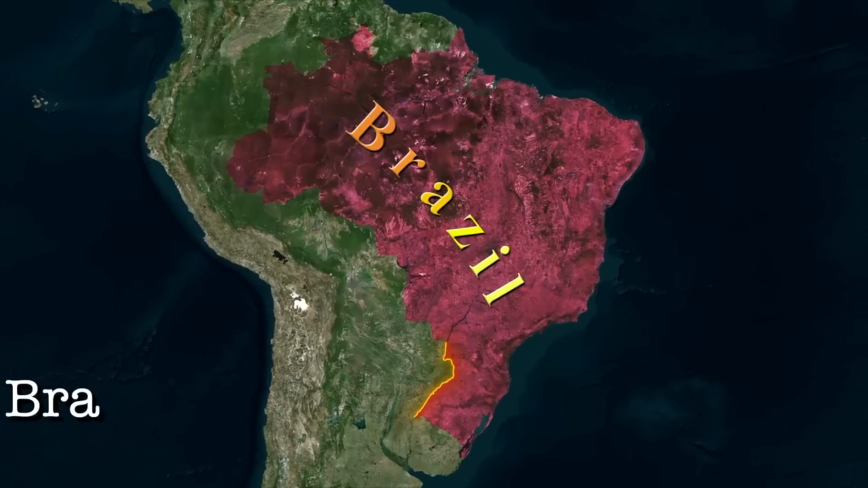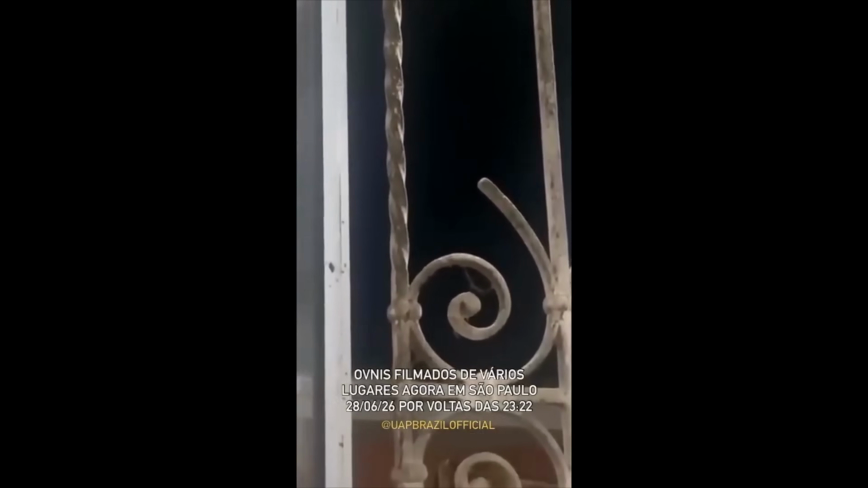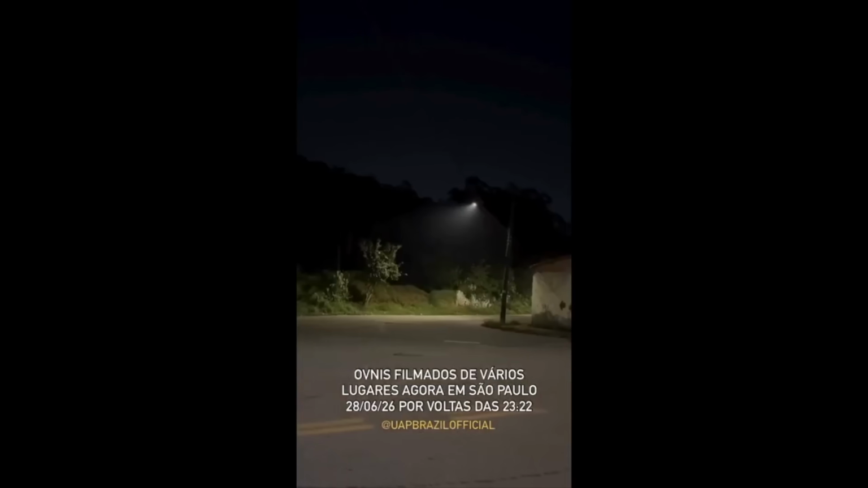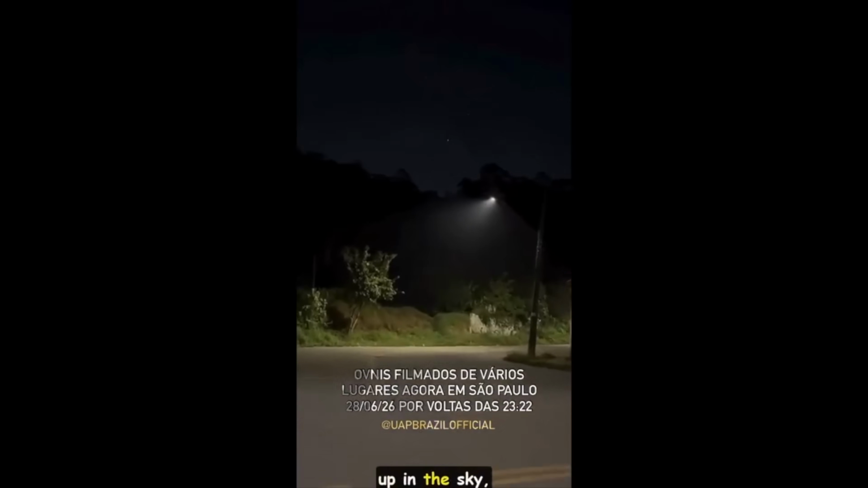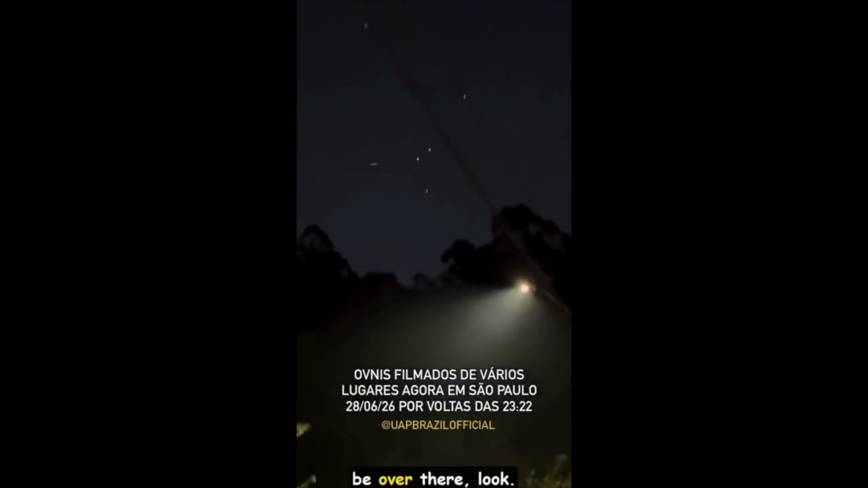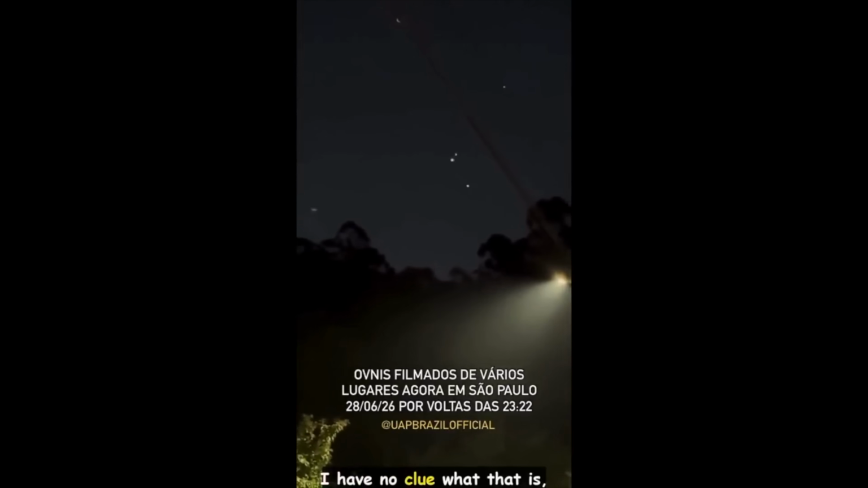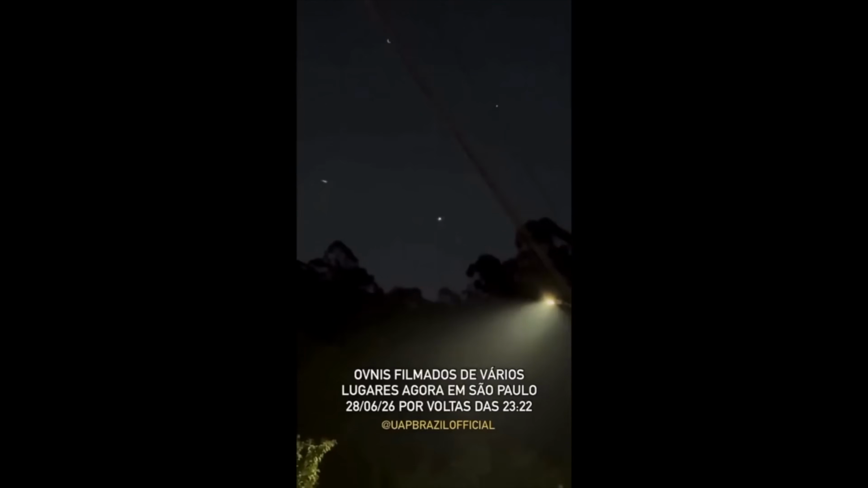Then there's Sao Paulo, Brazil, June 28th, 2026, where a witness was sitting in his house looking out the window and started seeing sparkling. And not like a twinkling star in the sky. They said that they saw a bunch of lights sparkling, so they pulled out their phone and started recording, which honestly I would have done the same. They even took time to go outside and get a better look, and it really is just weird, flickering lights in the sky with no explanation.